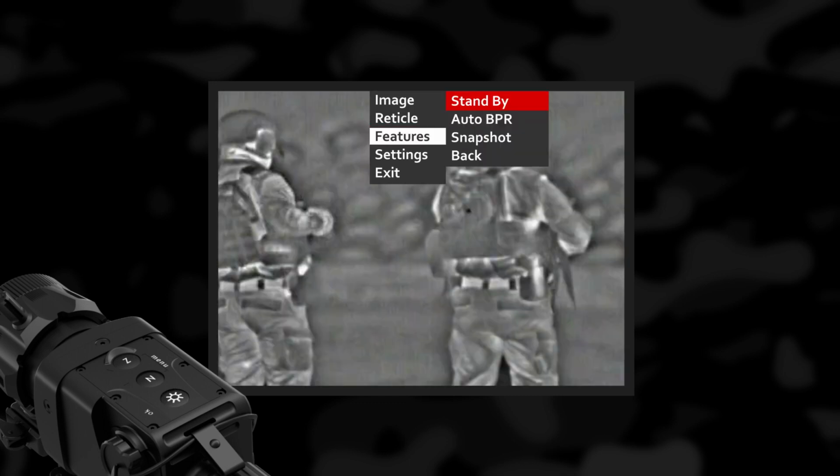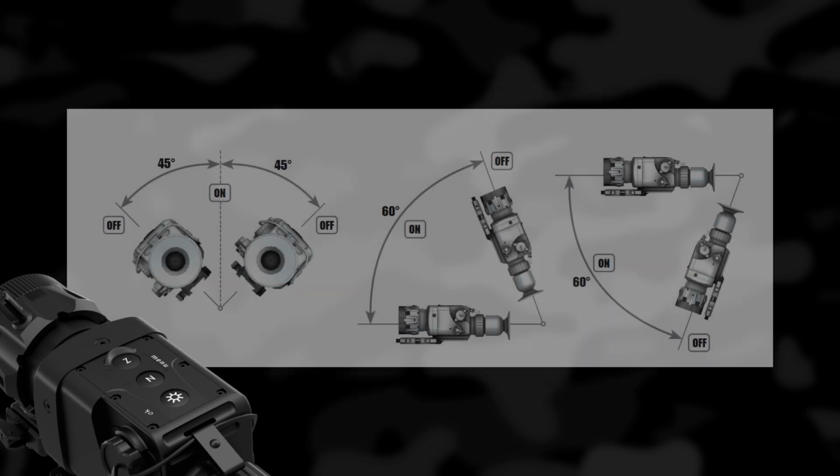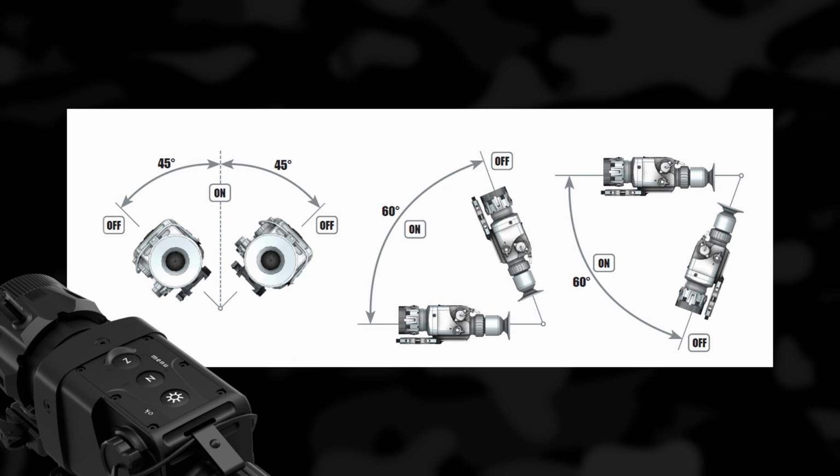Standby. When the standby function is enabled, the device will be switched to power saving mode every time the tilt angle is more than 45 degrees to both sides or more than 60 degrees upwards and downwards. As soon as these conditions are fulfilled, the device will automatically switch to standby mode in up to 20 seconds in the current position. When the device position is changed, it will automatically switch back on again.